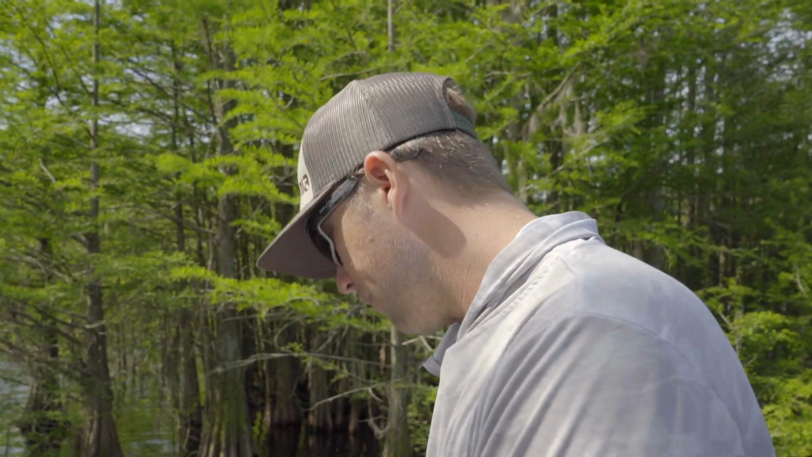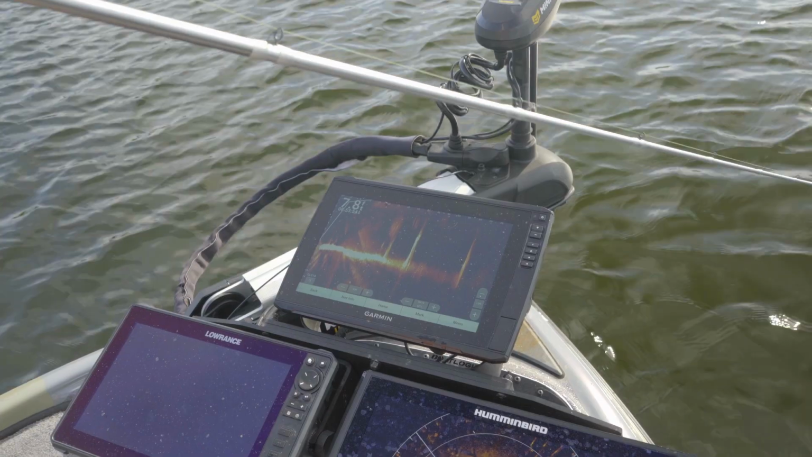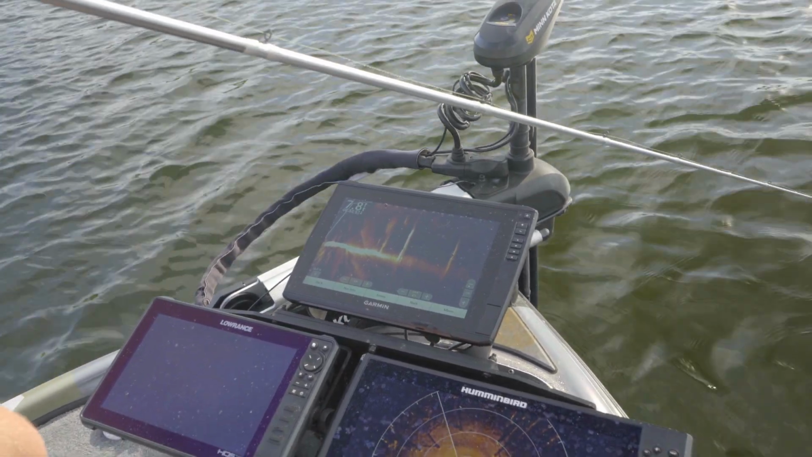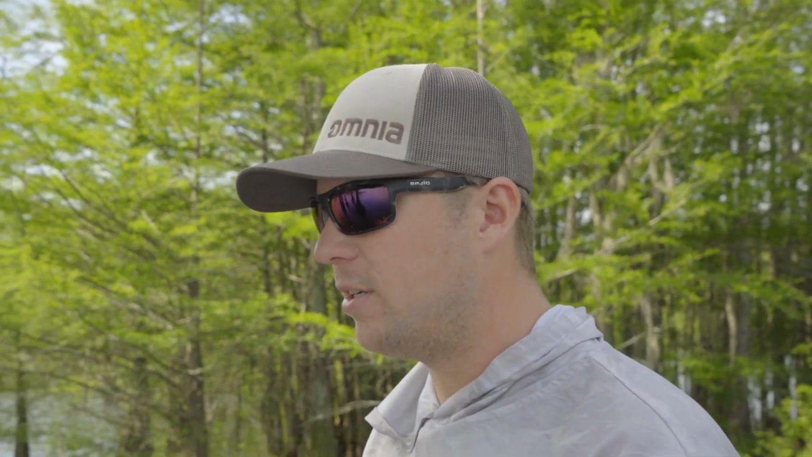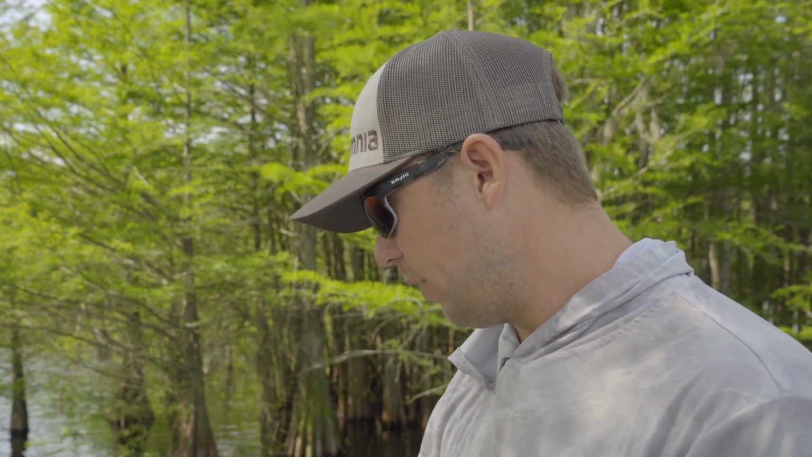And then when I paired it with forward-facing sonar, I knew exactly what was going on. I knew what my bait was doing. I could see the brush pile, I could see the cover, I could see my bait at all times. You were in tune with your cast, and that's what I like about it. It was more intimate again. You were fishing your cast thoroughly.